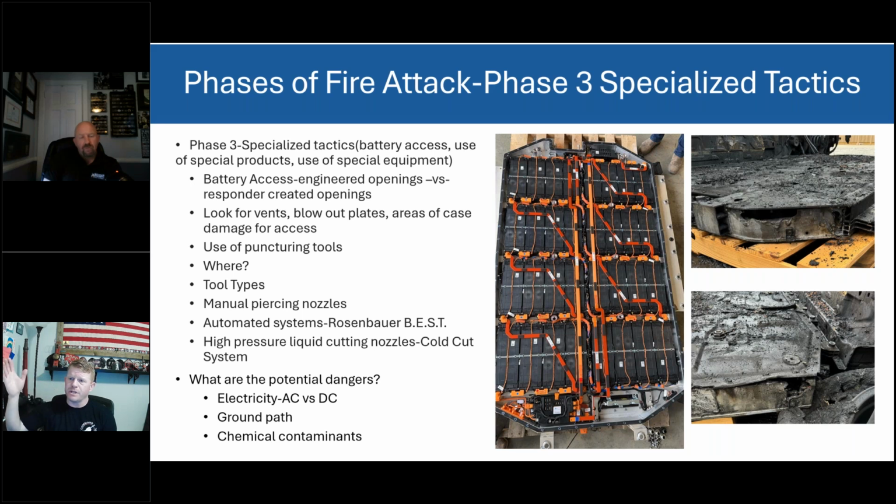Have you ever seen some of the videos of line workers working on that? Large gaps, large static fields, large arc flashes, and they can be in excess of 2,000 to 3,000 degrees. Now, the AC is seeking a ground. AC power, alternating current, is seeking a ground. The ground contact is generally the person or whatever gets it back to Earth.